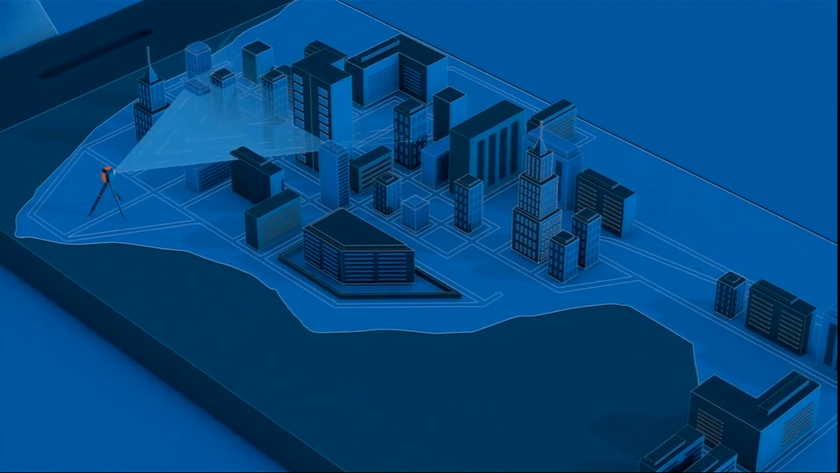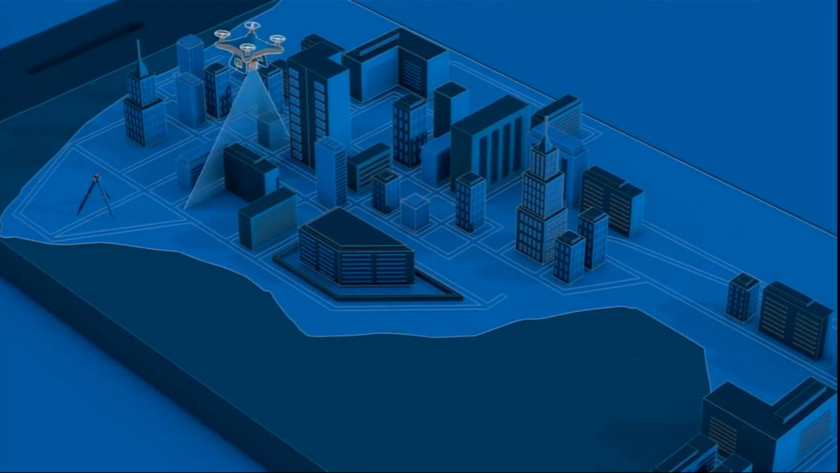Today, laser scanners allow us to easily capture the world around us. However, the resulting data is huge and unwieldy. What was once a 3D data trickle has turned into an unmanageable data deluge.